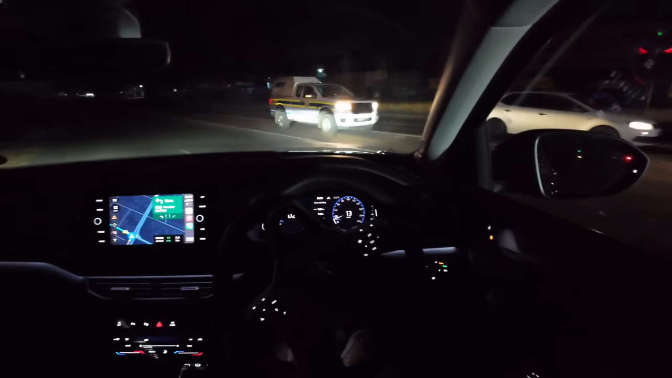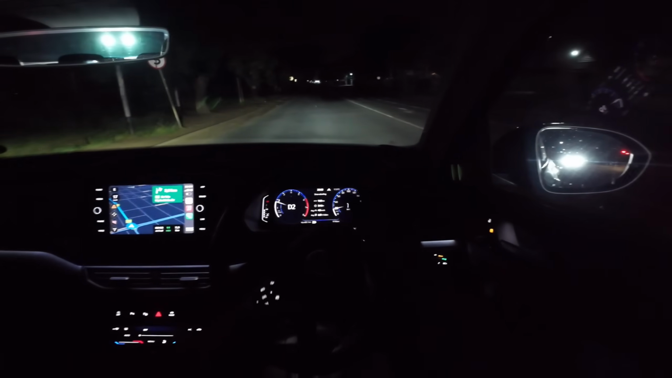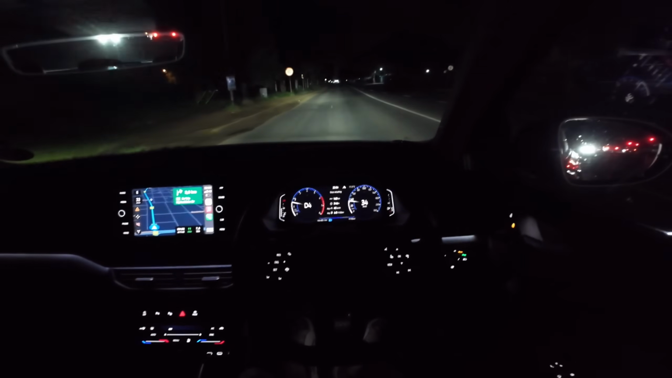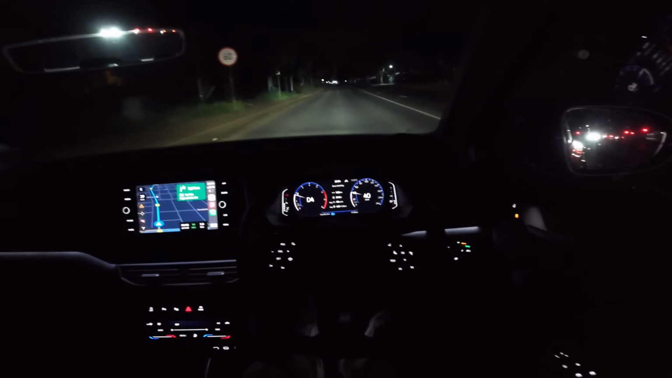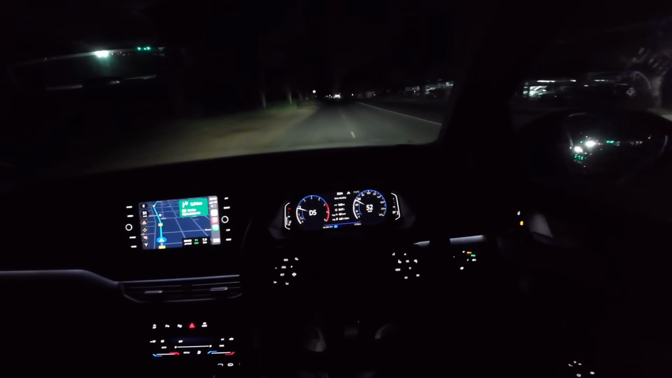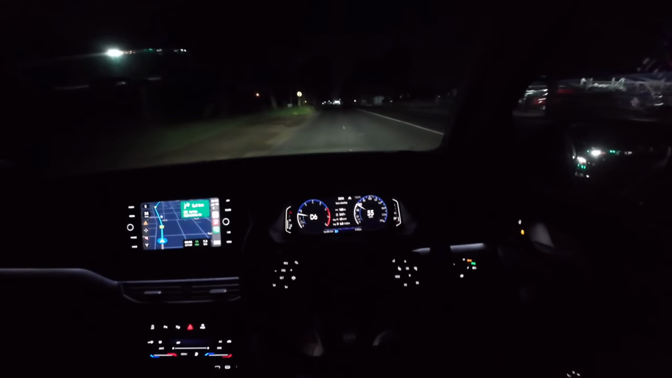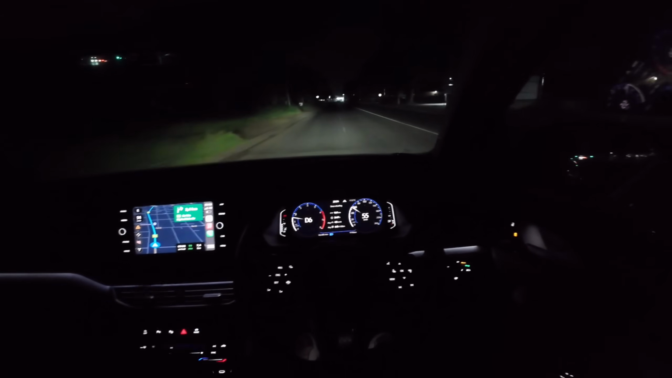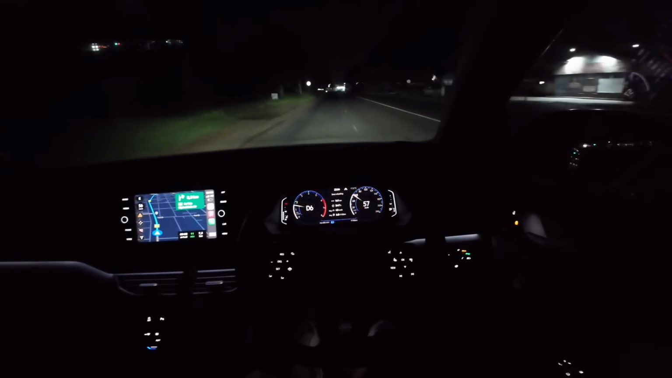So the car itself, because of all these lighting effects, I actually enjoy driving it more at night than I do during the day, because it almost feels like an entirely different car at night. It's still a brilliant car even during the day, but at night, man, the experience, especially when you're also playing music, I just wish there wasn't this copyright thing.